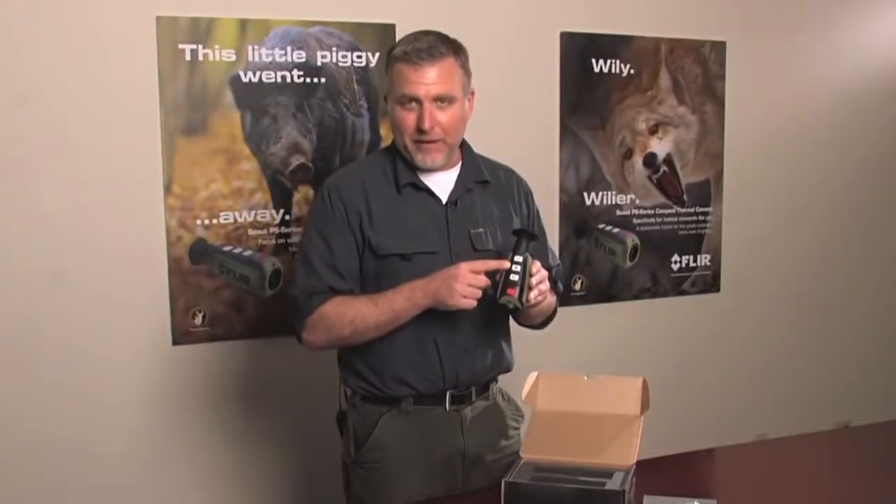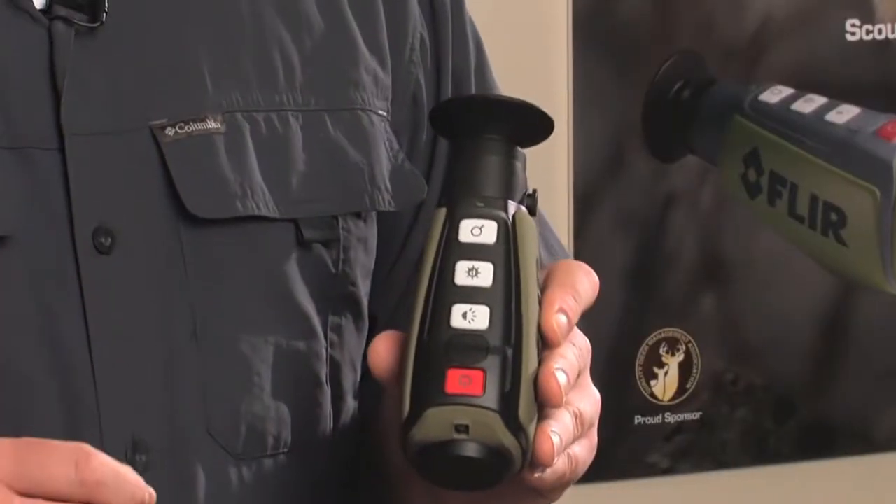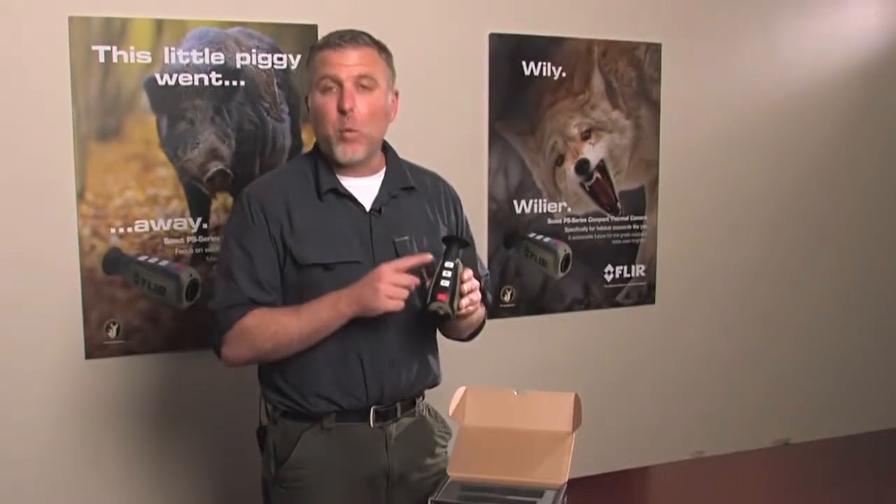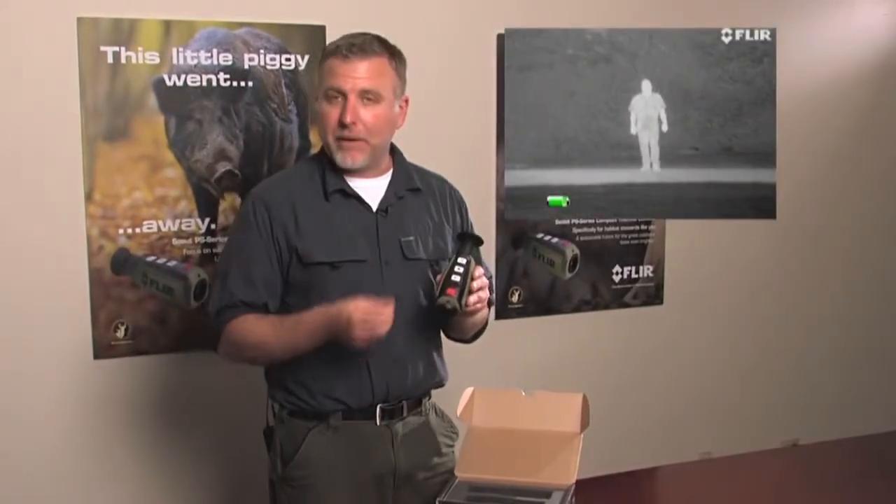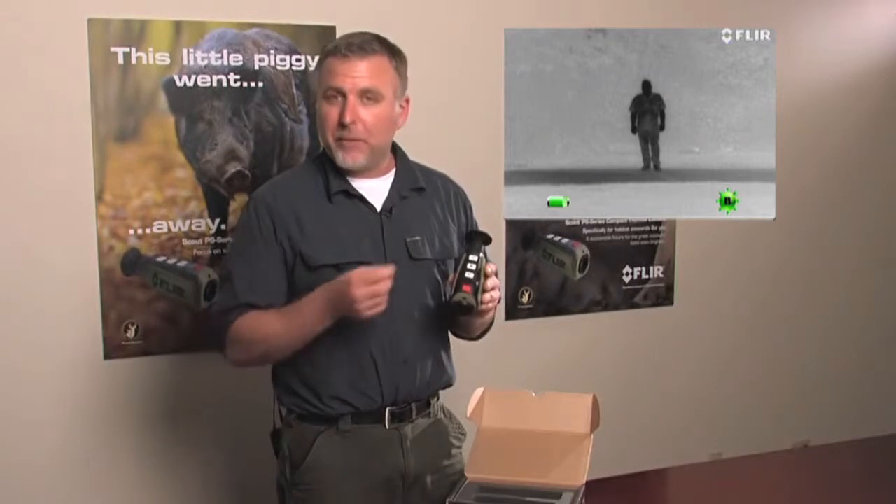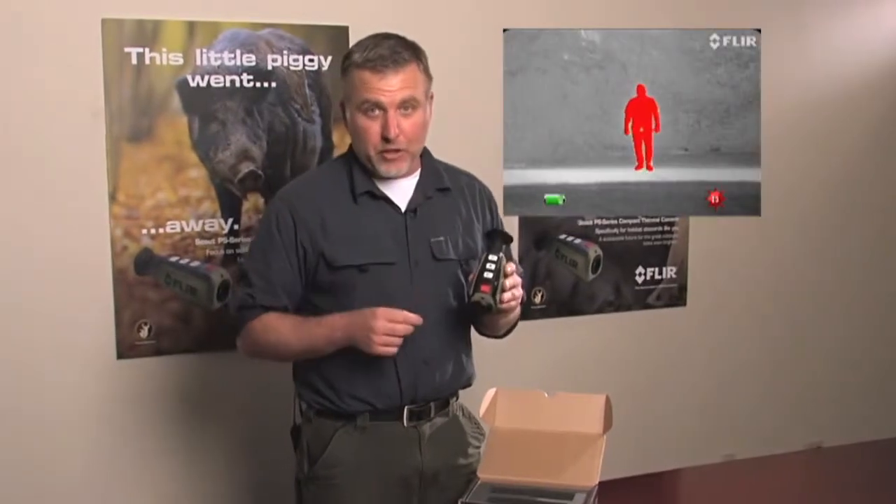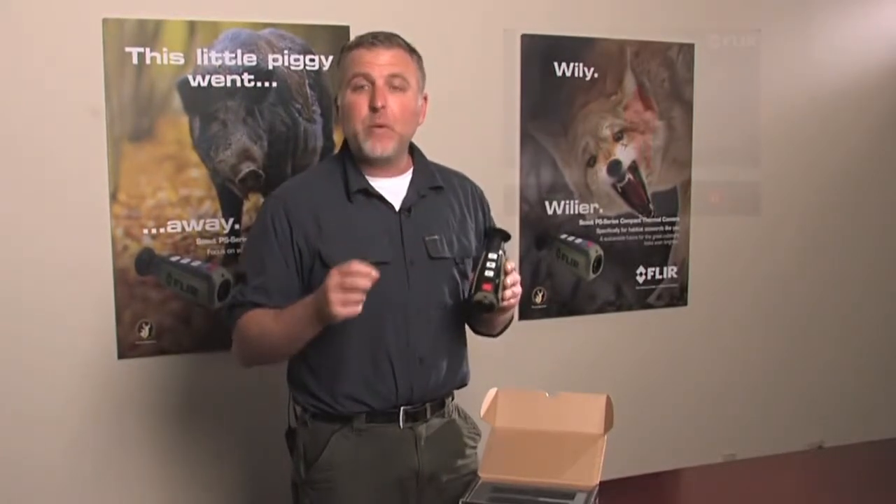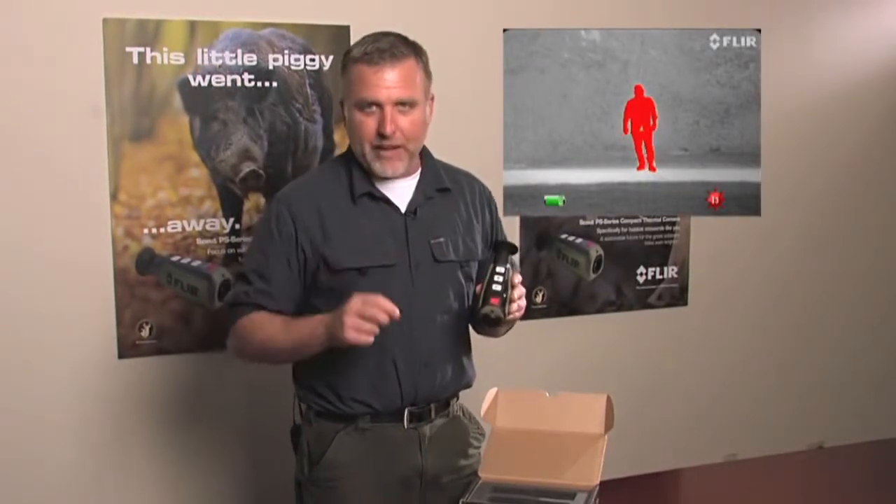Next, we have the palette button. The brightness of the objects in the display are going to determine which palette you want. The default palette is white hot, which means warm things appear white. But there's also black hot, which means that warm things appear black. And there's also Instalert, where the warm things appear red. There are 4 different sensitivity settings to Instalert, and this is a unique feature only found in Flir cameras.